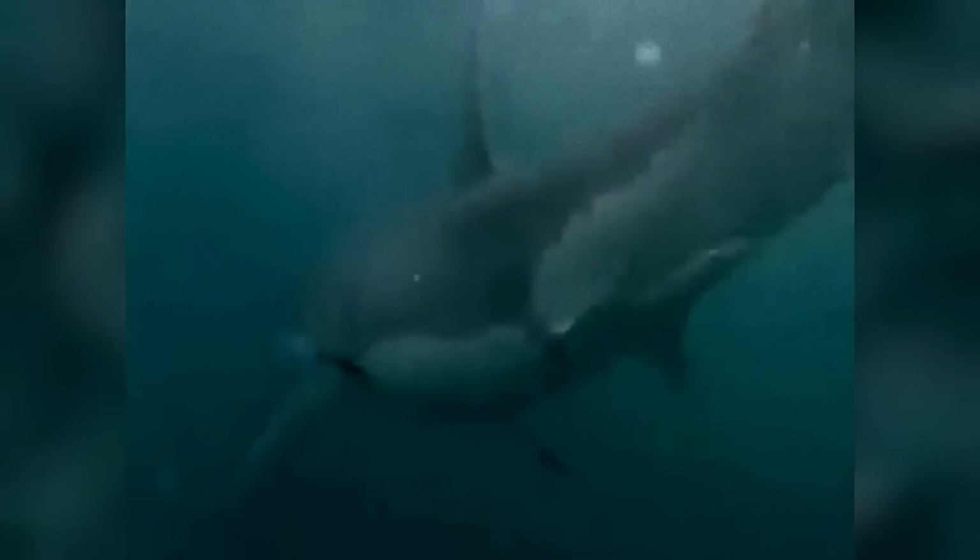Another thing I noticed too is this is in a little cove. You see all the boats anchored out there. There's sailboats, there's some yachts. Like, what if people are jumping off those boats and there's just great whites swimming all around? I mean, that's pretty common when you're in still water areas like that. Man, I tell you what, this is great footage, but I'd have a hard time getting back in the water after seeing that.